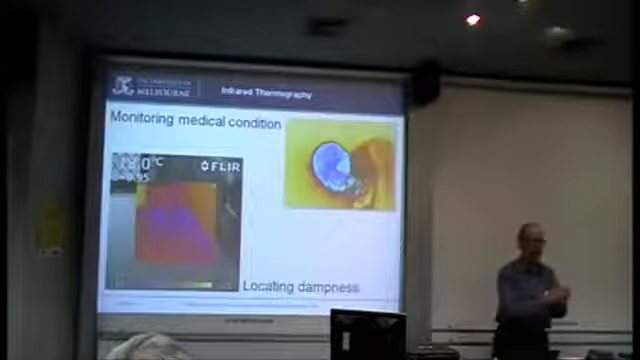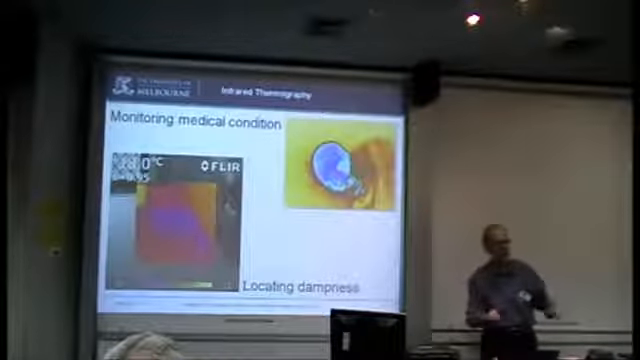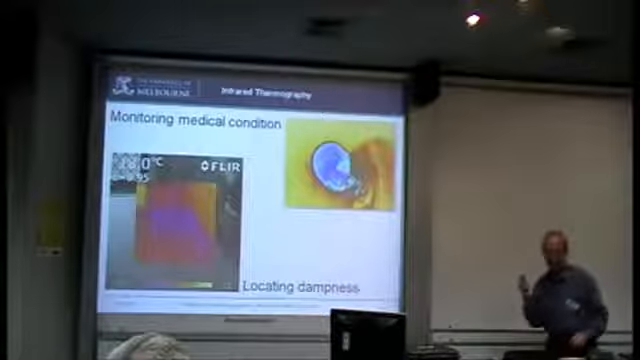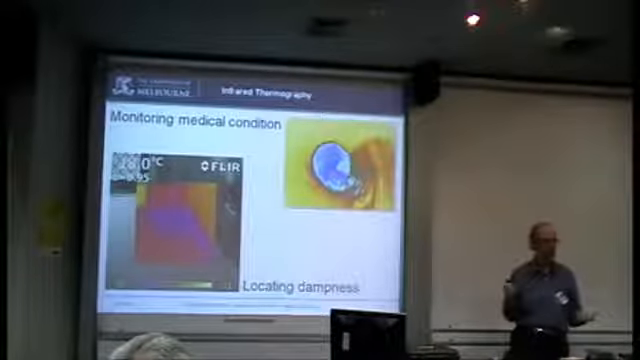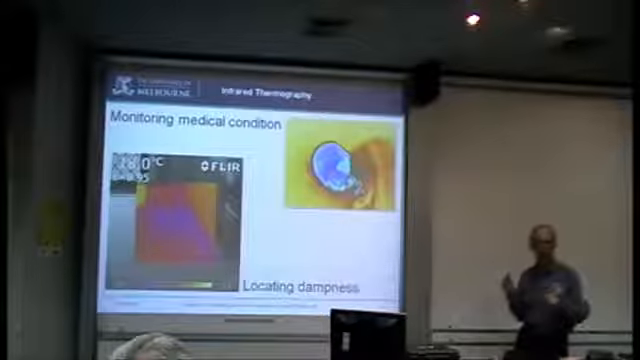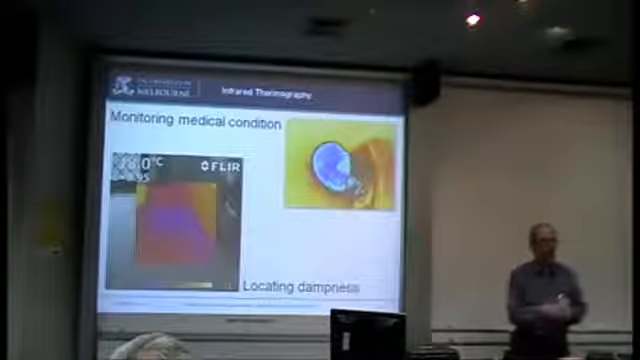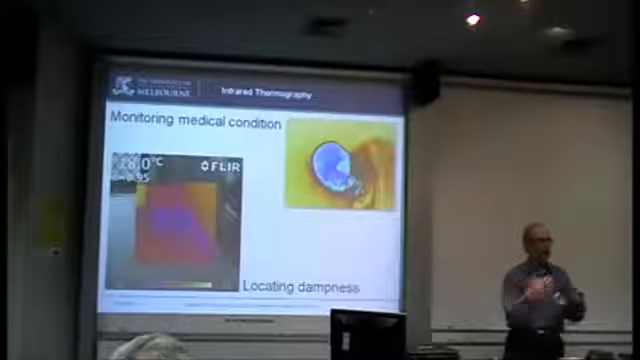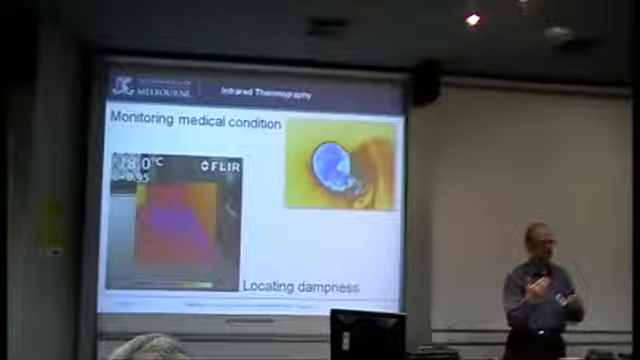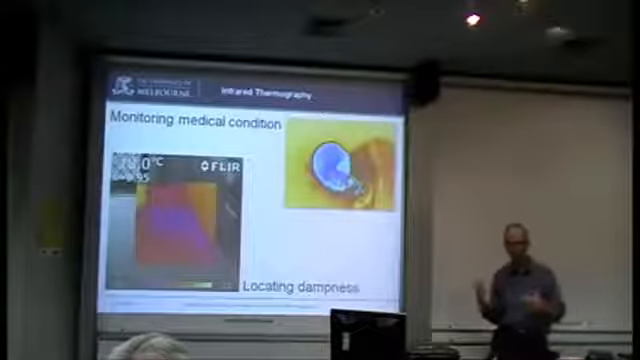This is why we have week-long courses to try and explain all this in more detail, particularly if you want to get numbers for measurement. A lot of the building applications, but not all, tend to work on qualitative. It's hotter or colder, not how much. It's identifying the situation, not how much.